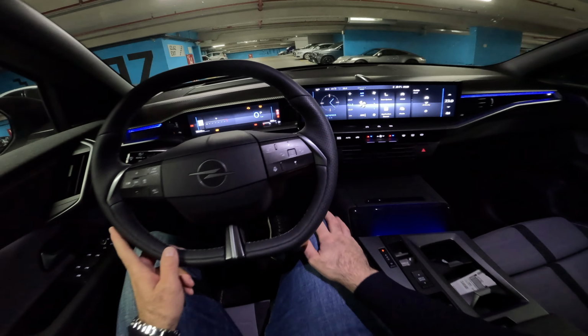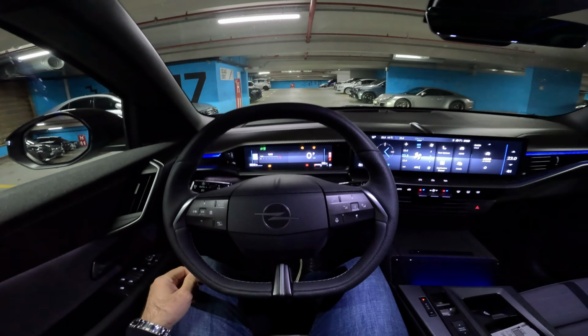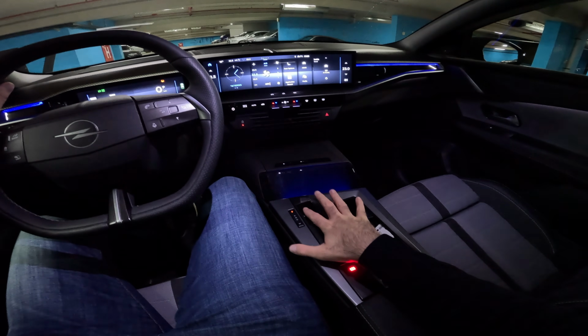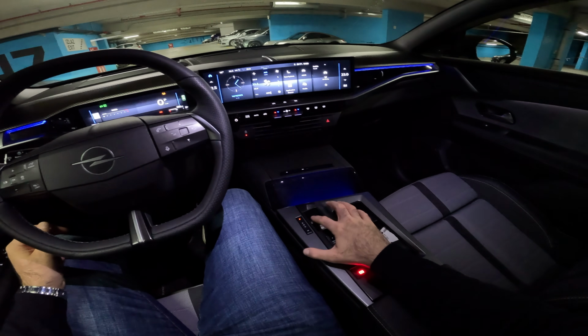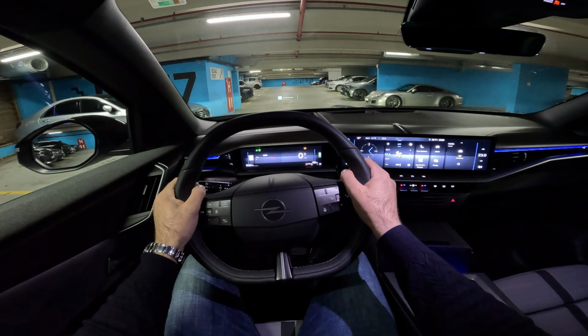Let's immediately start the car by pressing the start button. There we go, it comes to life and we are ready to start our journey. Put on my seatbelt, and here you have the minimalistic gear selector of the electrified dual clutch automatic transmission. So we can put it to drive, release the electronic parking brake, and off we go.